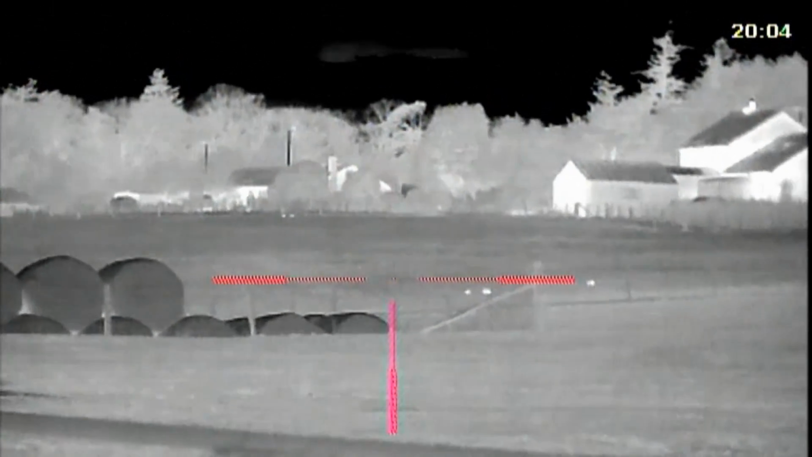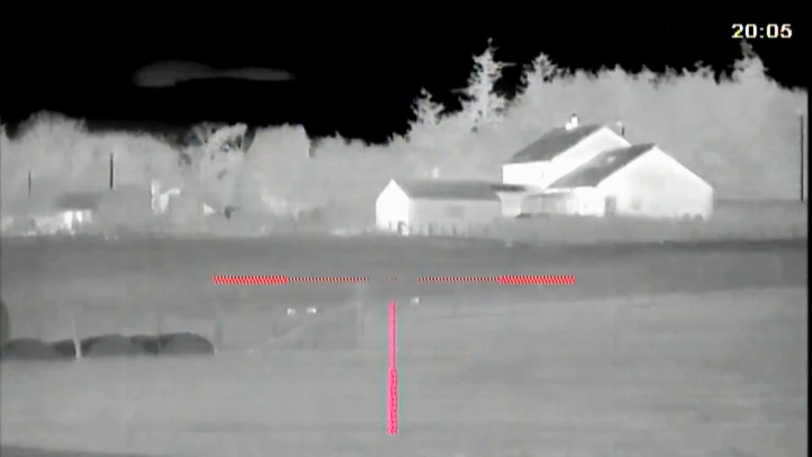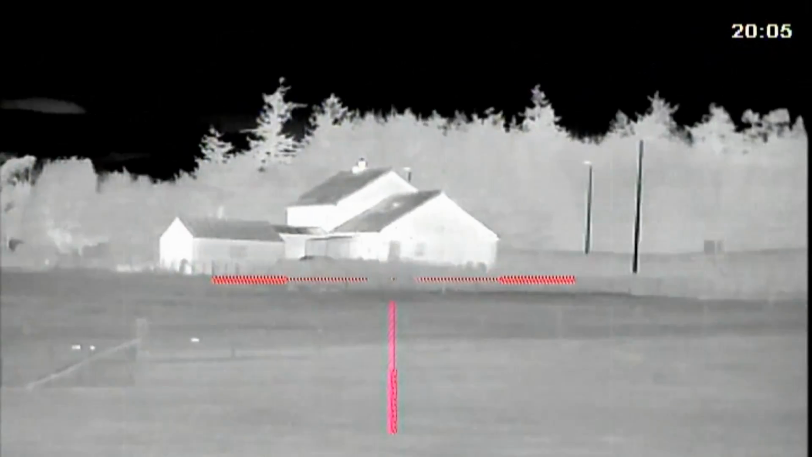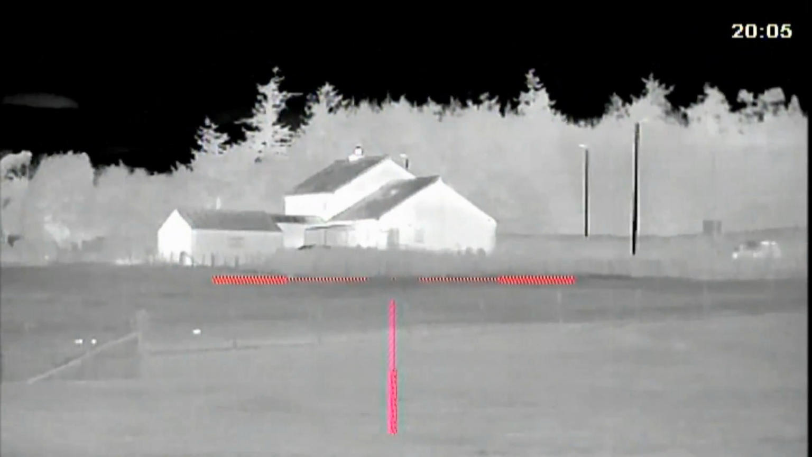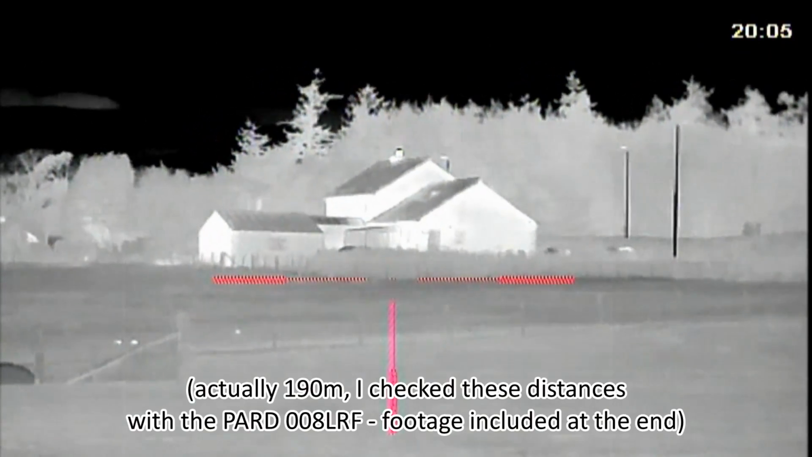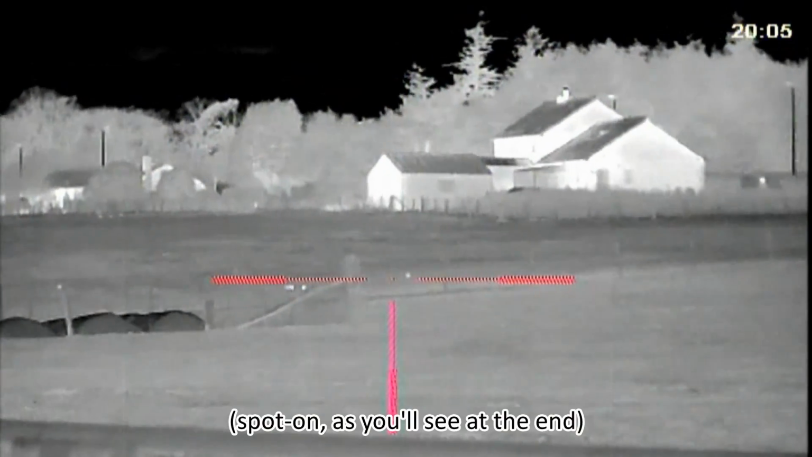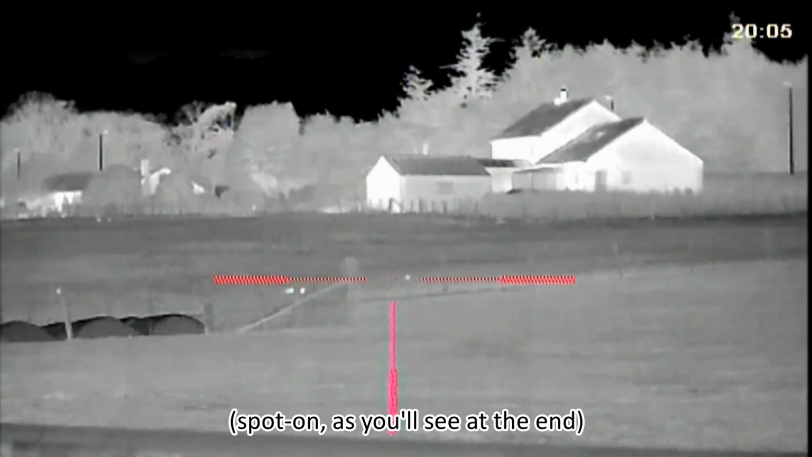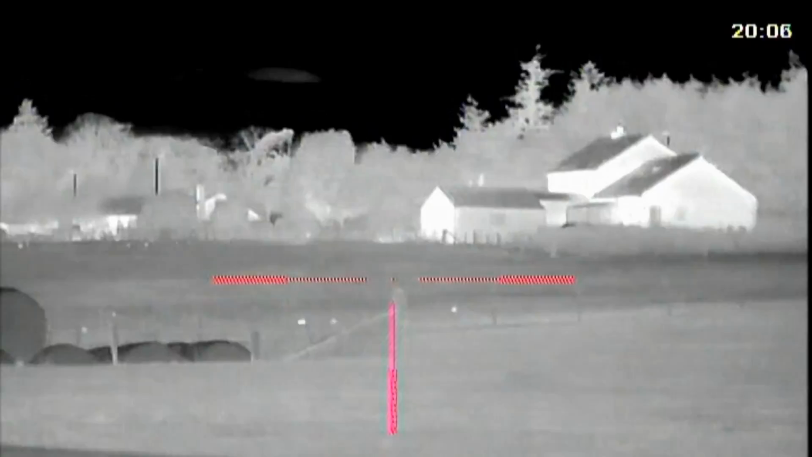I can see some rabbits there. I know from experience that fence line where the reticle is right now, that hedge, is about 140 metres away. So it's about 90 to 100 metres away where that rabbit is in the crosshair right now. I'm just going to get the trigger sticks so I can do this hands-free.